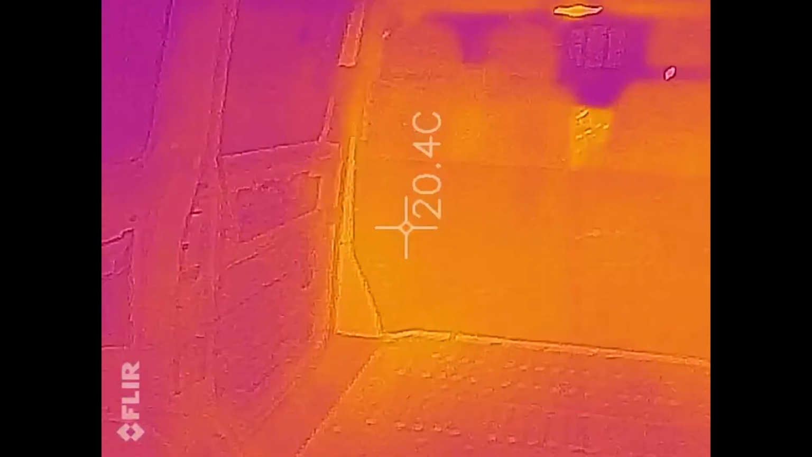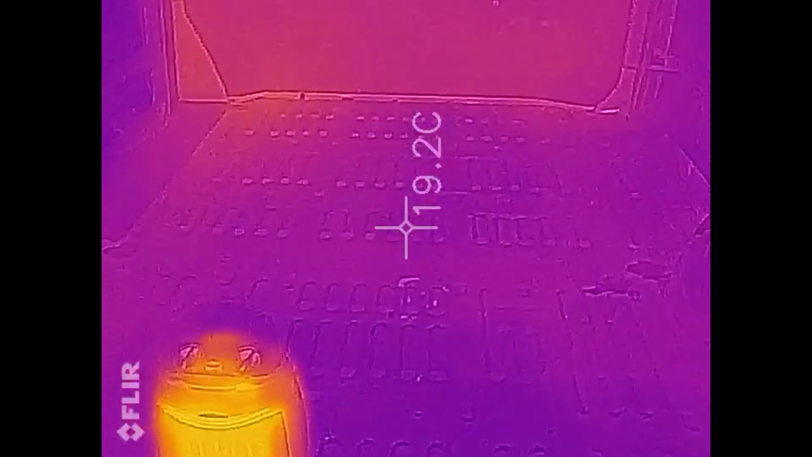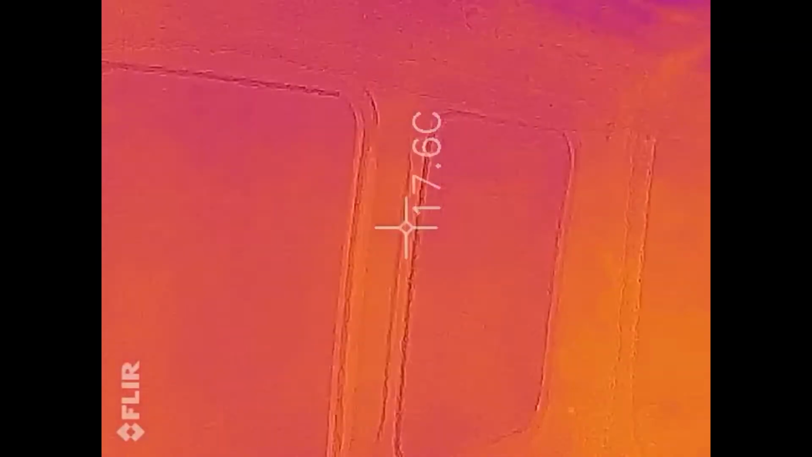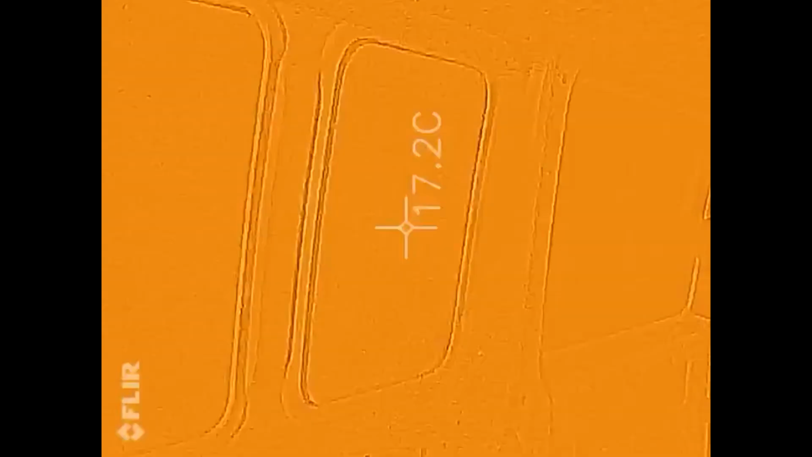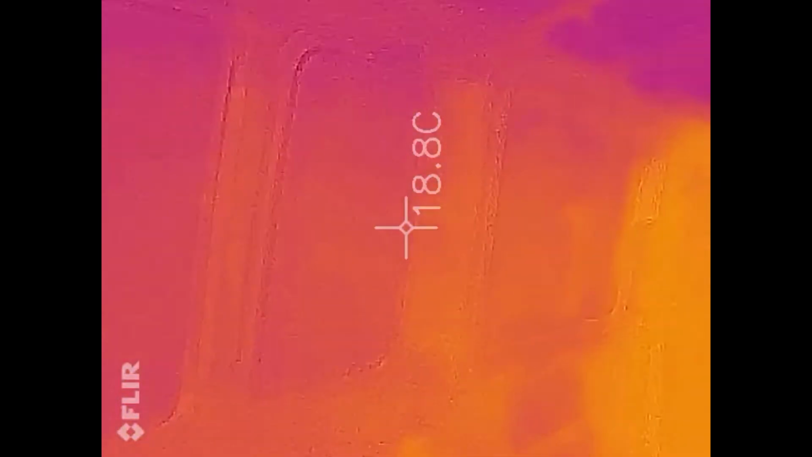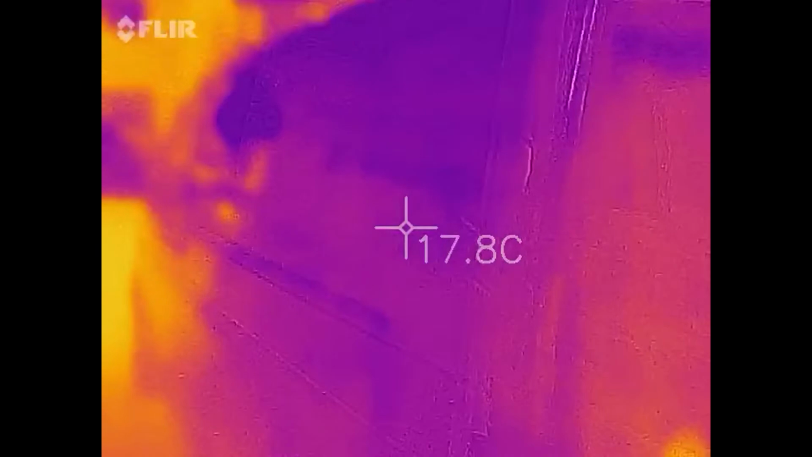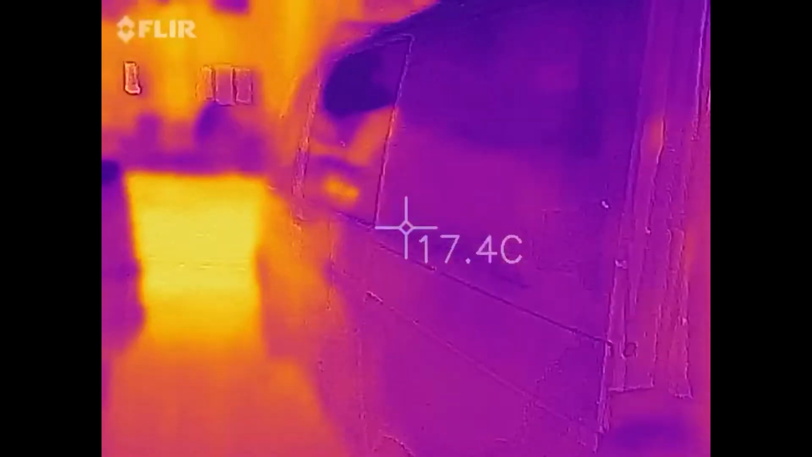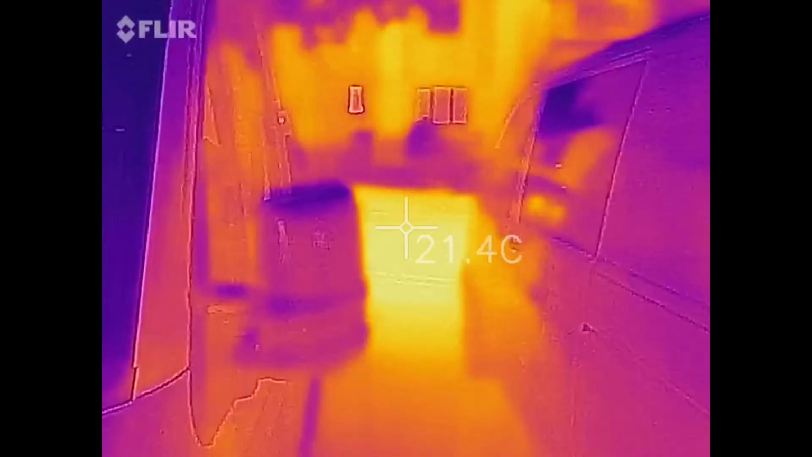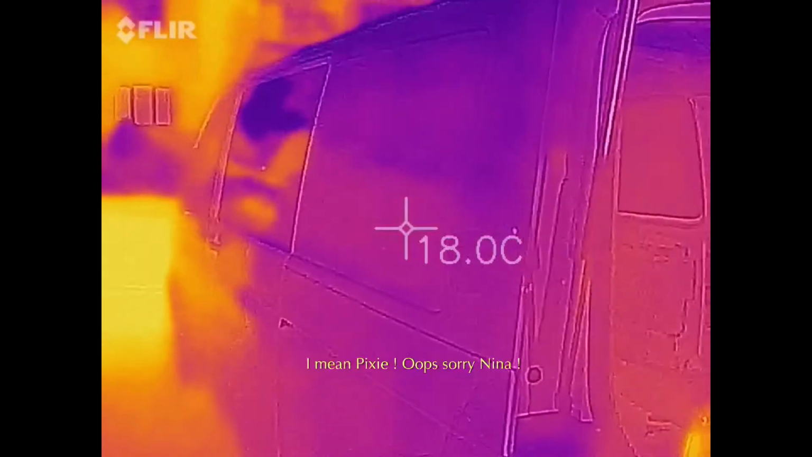So we're looking at a temperature on the floor. I'll tell you what, I'll do it on the wall here. So that's where the heat's going to go out. So 17 degrees there at the moment. So let me just take a picture of that. So let's just go in there. I've got down the side of Nina. So we've got no real heat signatures at all. The street's actually a lot warmer. It's 21 degrees. And Nina is down at 18.